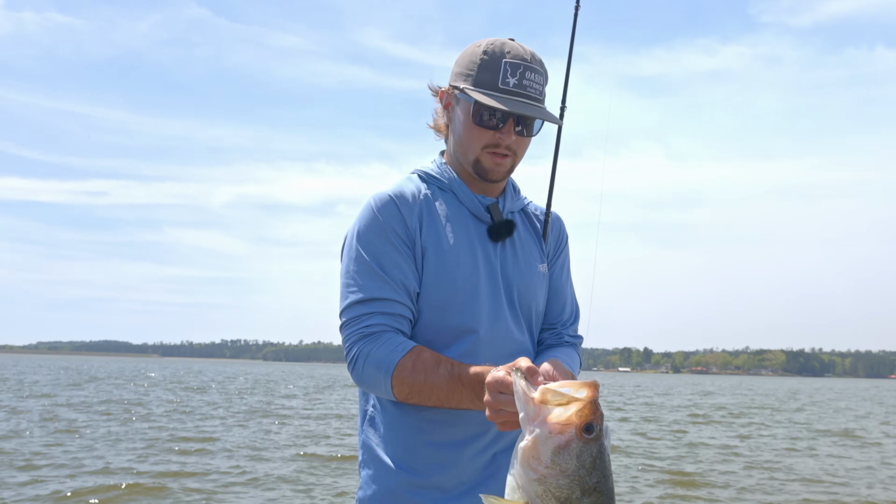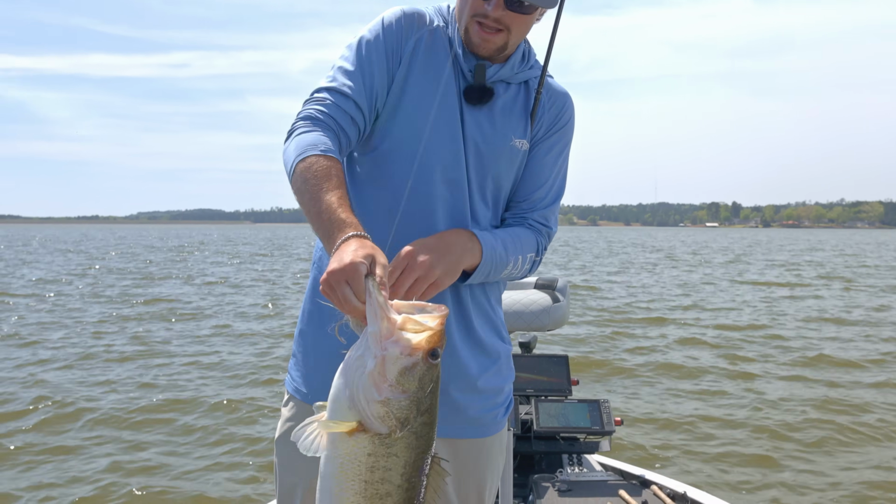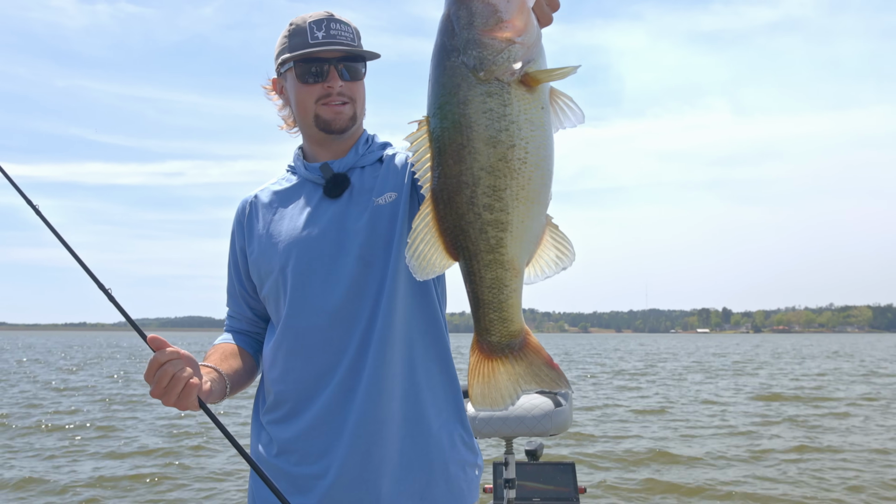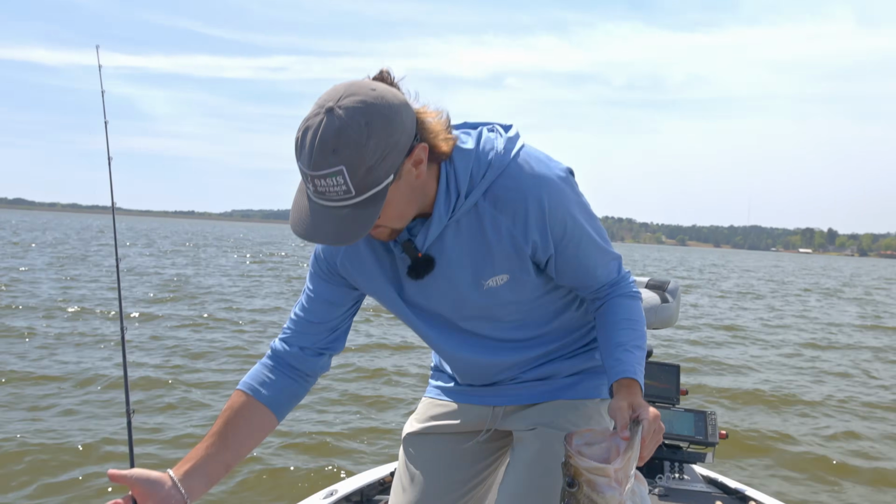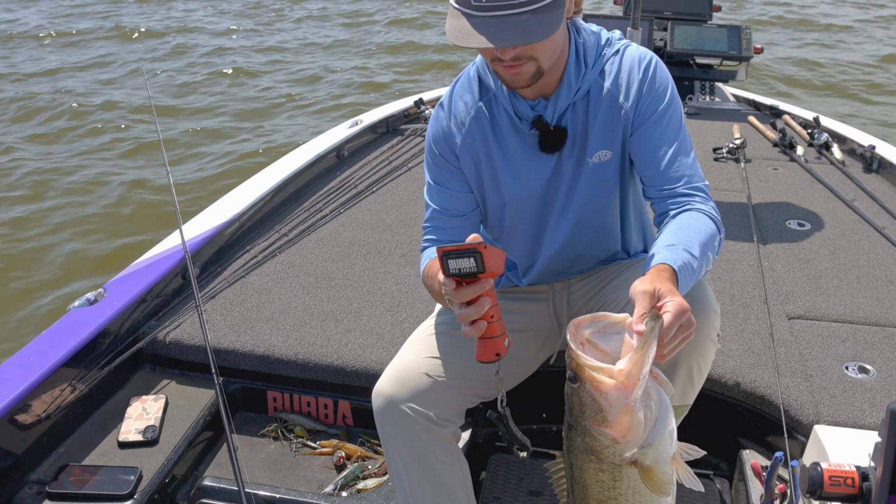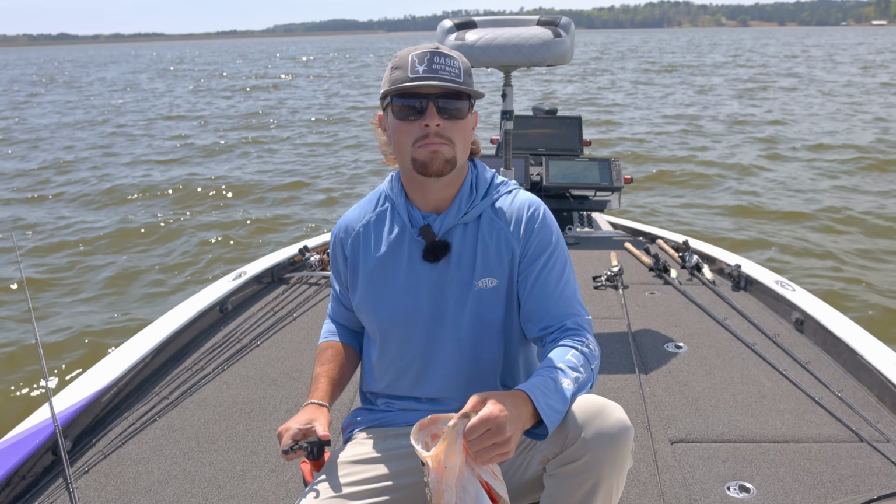Put on spot lock. We don't want to get up on these fish. That is a big, mean, post-spawn bass. Wow, that's awesome. Let's get a weight on her. Yeah, let's see what she weighs. I mean, she just completely locked up that hair jig. I mean, burning it.